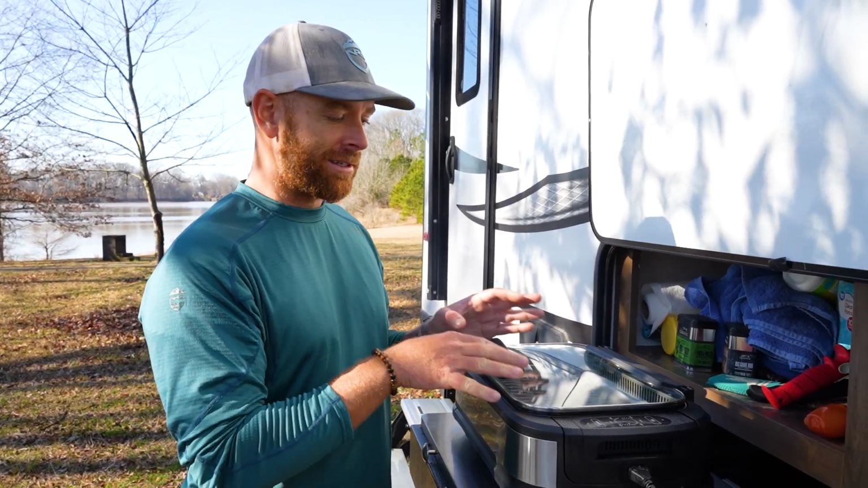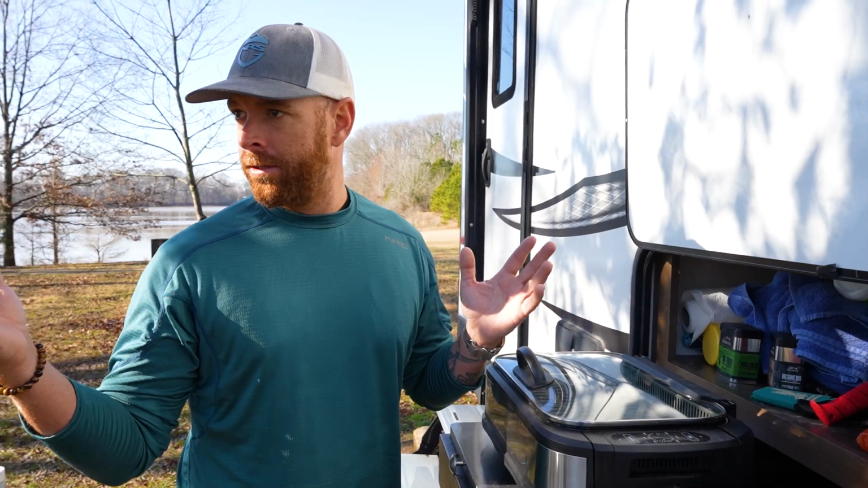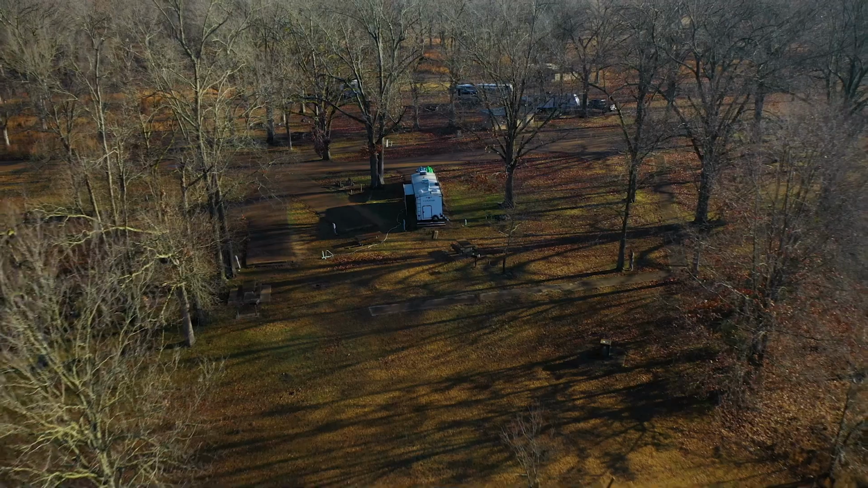and this thing does surprisingly well getting char marks on stuff. So we're gonna use this, and we're gonna do it outside because, I mean, look at this place. We're here at John Kyle State Park, up here on Sardis Lake. The dam is right there, and then this is the lower lake below the dam. Just absolutely gorgeous. I mean, stone's throw from the water.